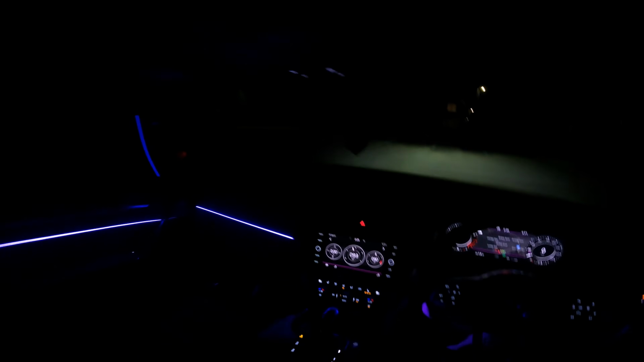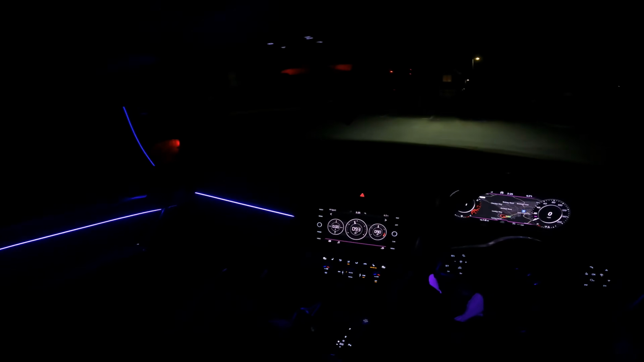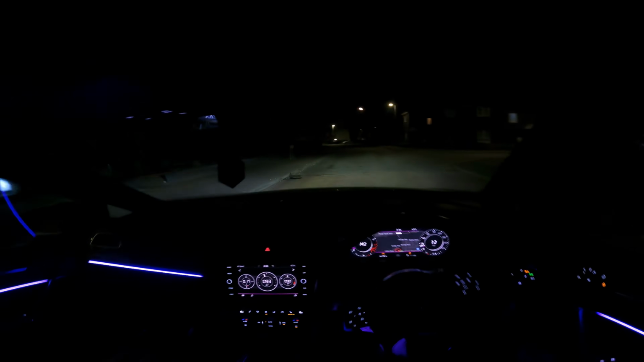So without further ado, let's go for a little drive so you guys can get a feel of what it's like. Yeah, we're out. It's like 2 in the morning. I think the clocks have just gone back, so it's mad timing right now. It was like 1 o'clock, but it's suddenly gone to like, actually it's more like 3 o'clock. I'm not even gonna go that much of a drive. It's more just so you can see what the lights look like.